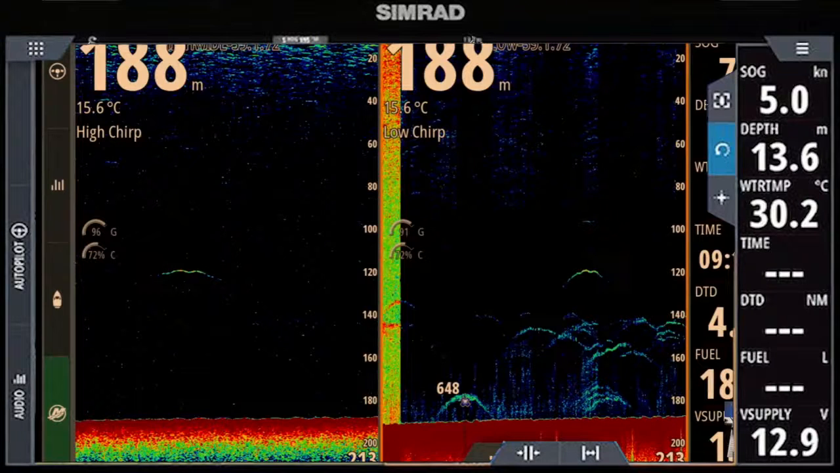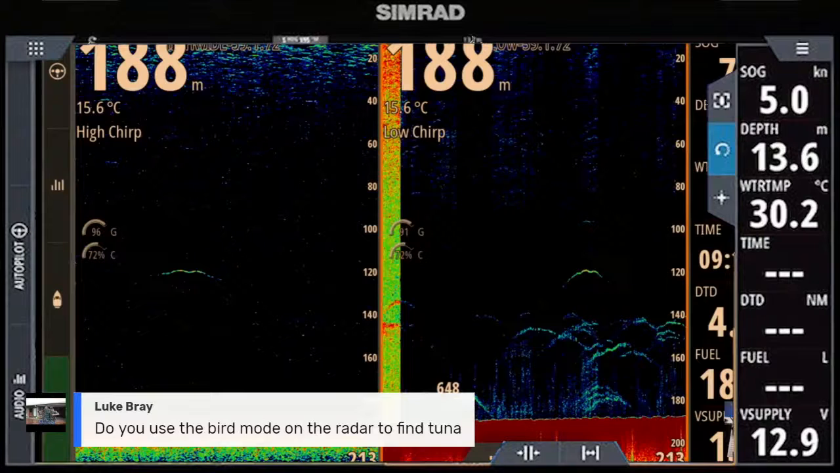That's it. If you see on the left-hand side of the picture there, you've got high chirp. We've got 15.5 or 15.6 degree water. High chirp on the left-hand side of the screen is showing us the bottom beautifully, absolutely beautifully. It's just not showing us the detail that's in between.